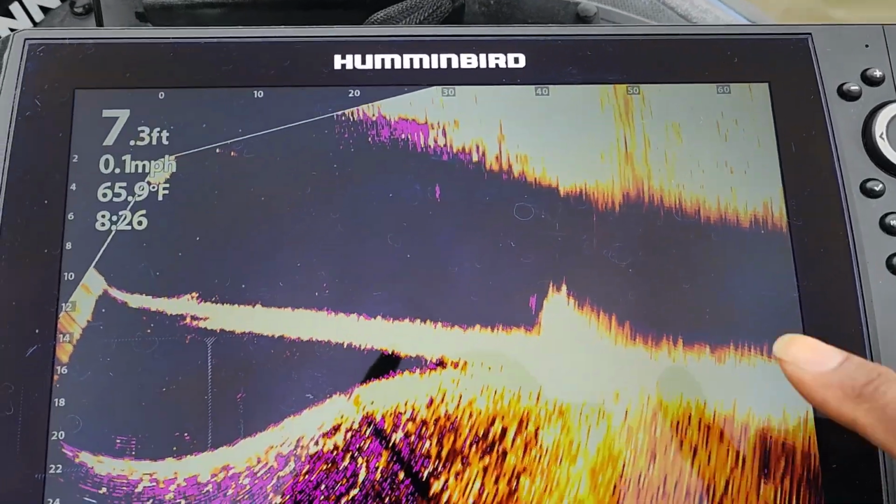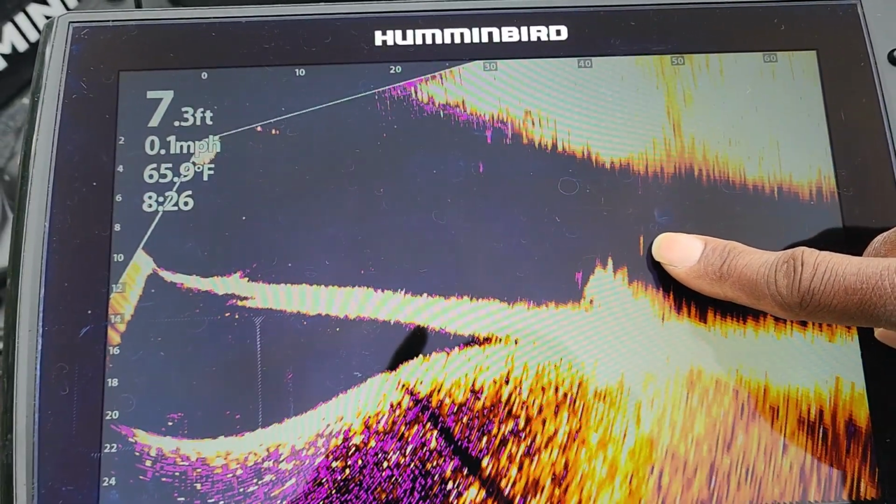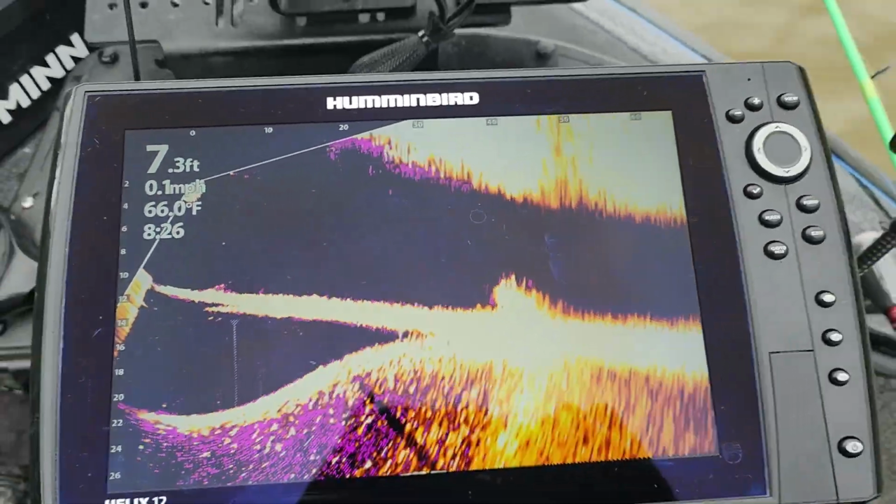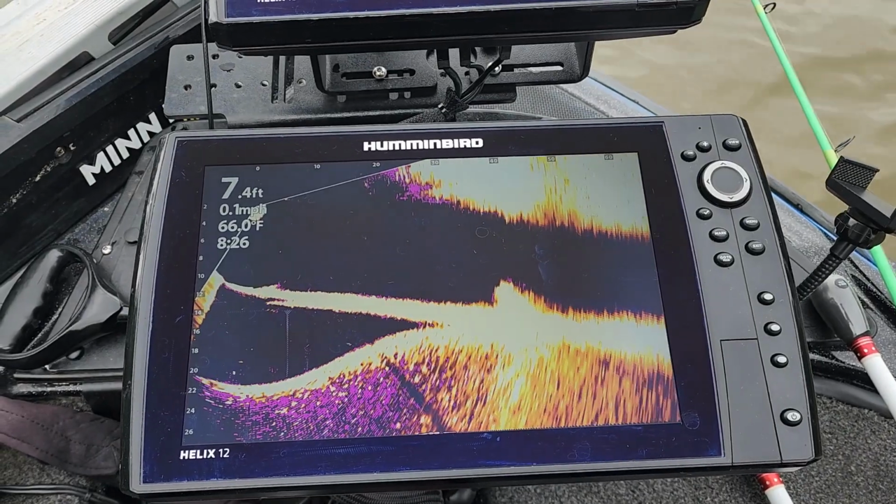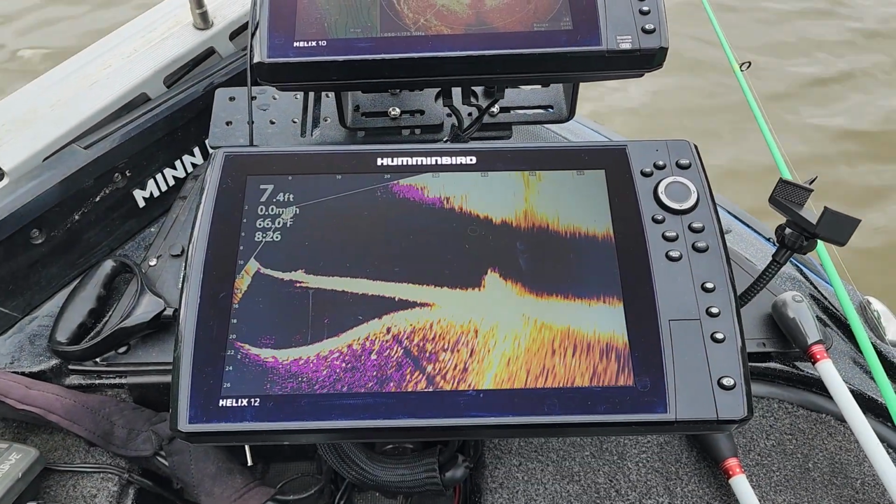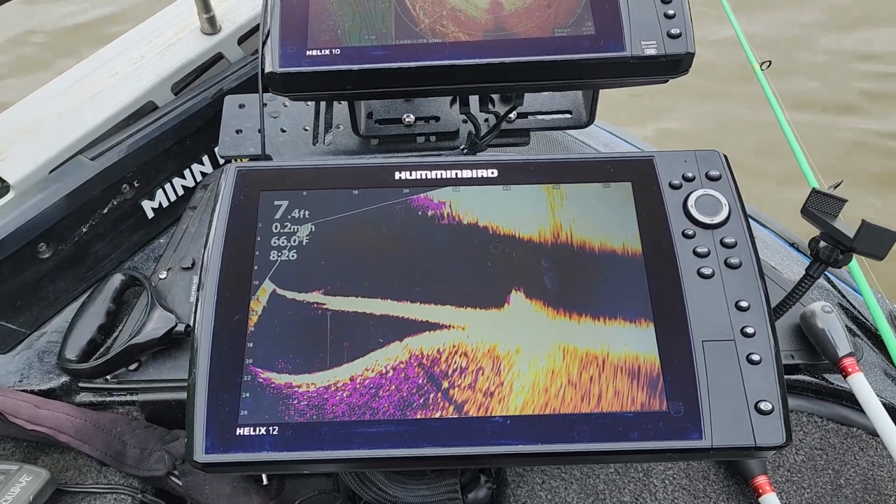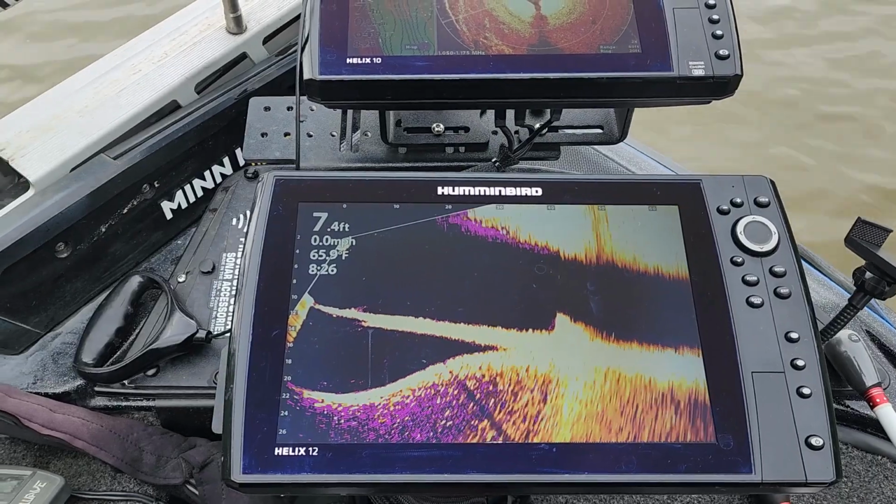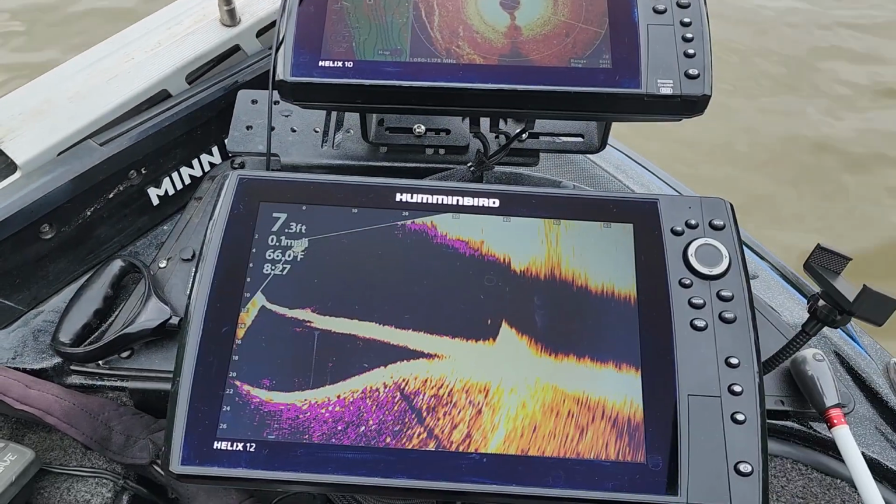There is the cast with that wacky rig, and you can see it falling right down into that cover, and there's a fish coming up to meet it. So sometimes those fish will pick it up right away. Other times you have to get out there and put a little action into it. But let me fish this back real quick so that way you can see how it looks whenever these fish are following that bait. All right, there we go.